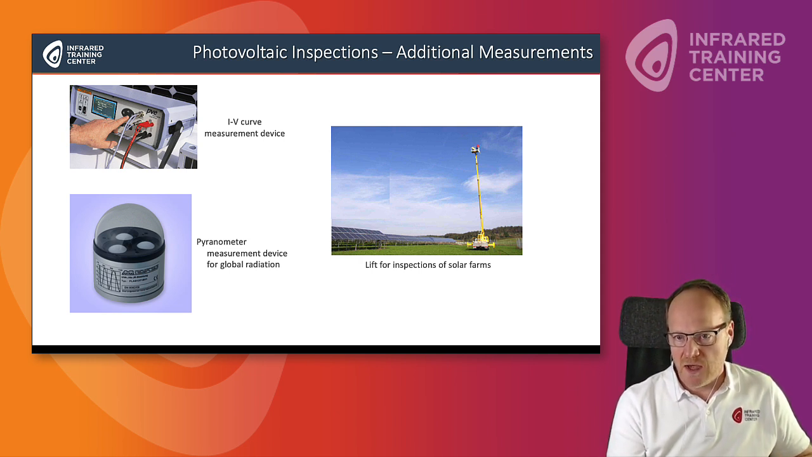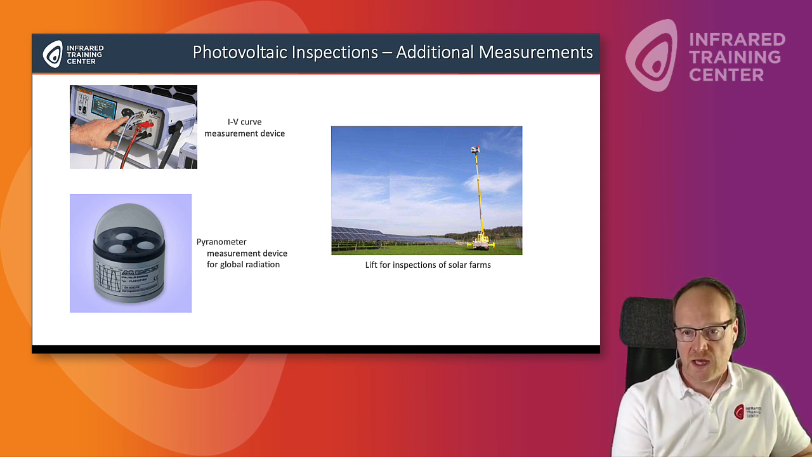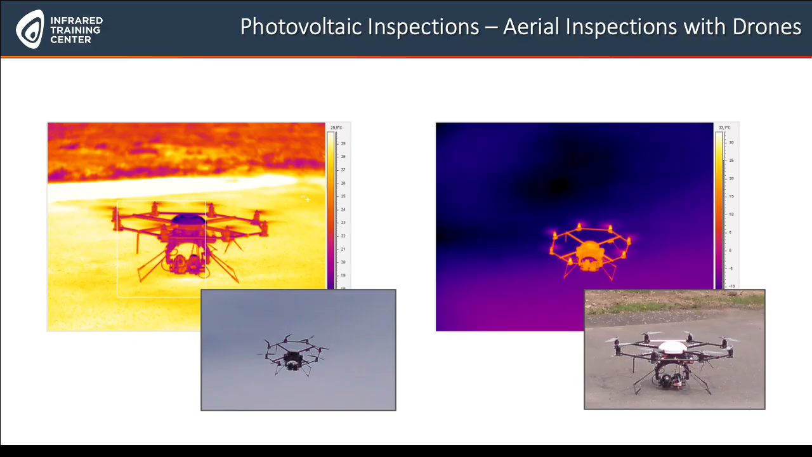The position that you have to take in order to see the PV panels from above can be realized using a so-called cherry picker, sort of a crane that you can see here. But more and more often nowadays, of course, drones are being used because they are pre-programmable. You can program a flight. It will take the pictures automatically. You can adjust the height, and it makes it much easier, and it's much quicker than moving around the cherry picker or walking by foot, of course. So drones are a very big topic. And remember, we also have a drone course, an SUAS course, at the Infrared Training Center.